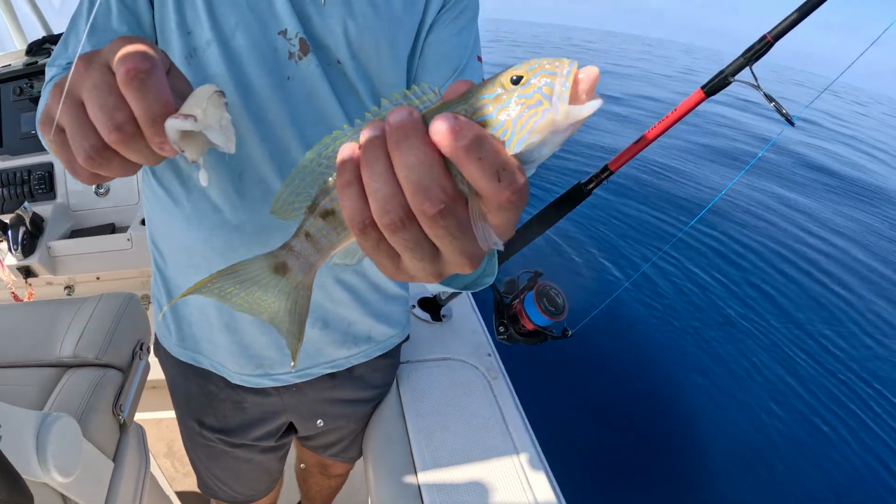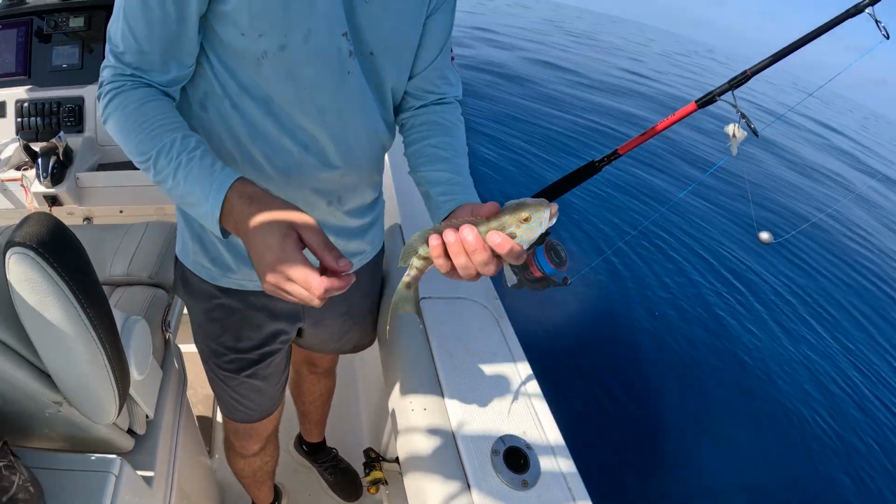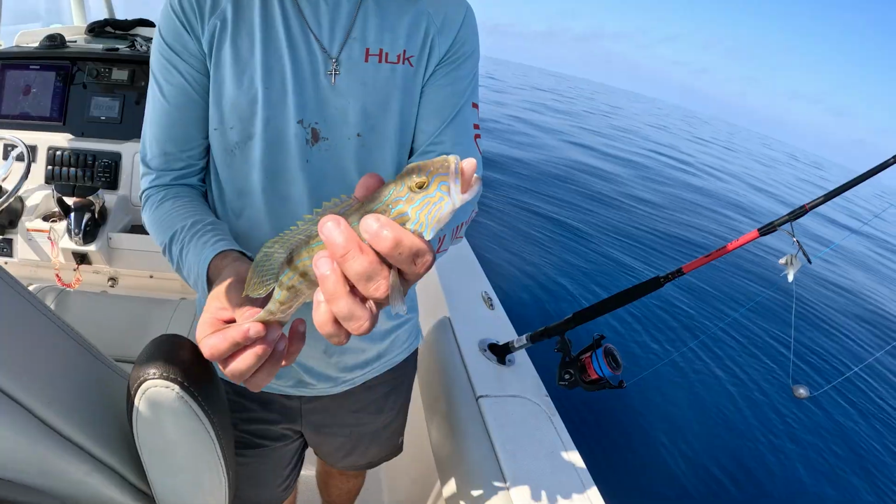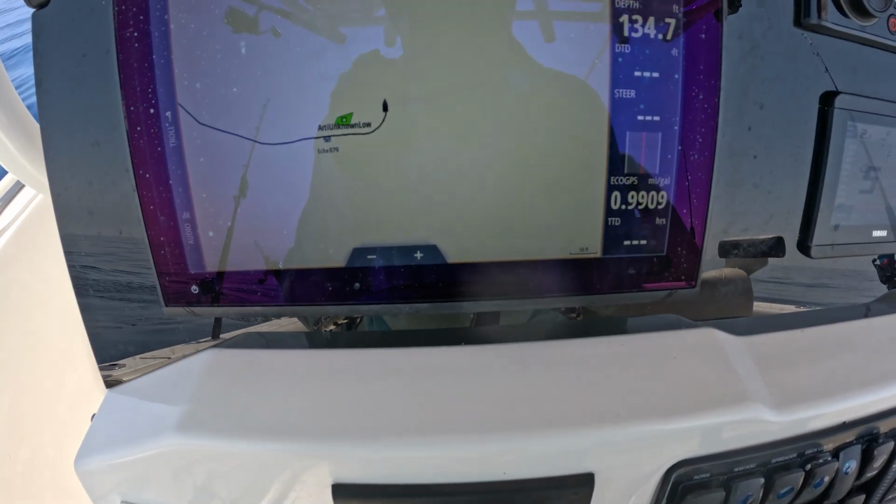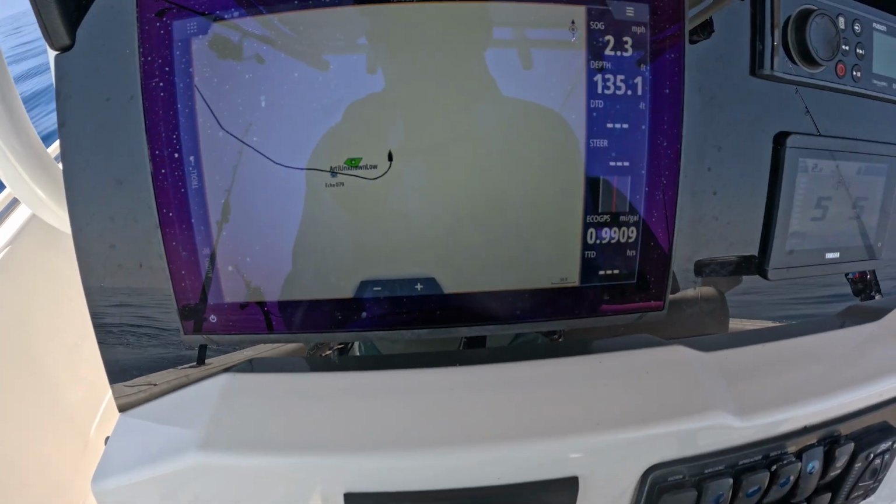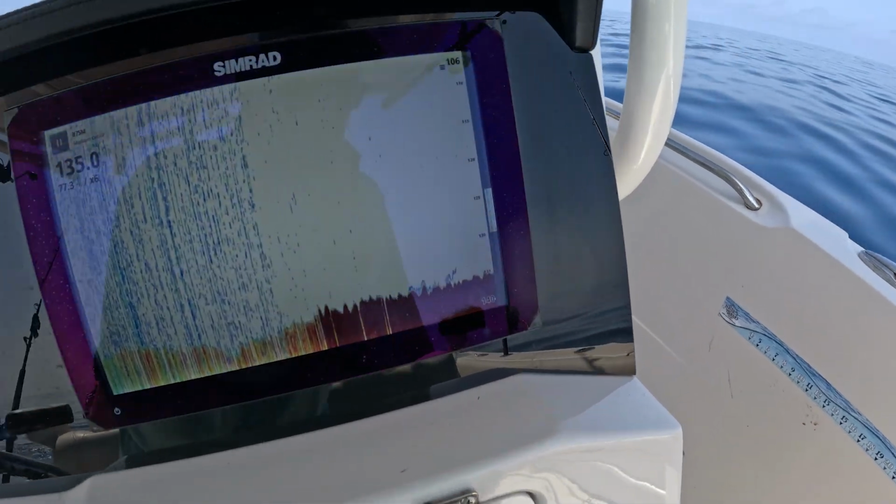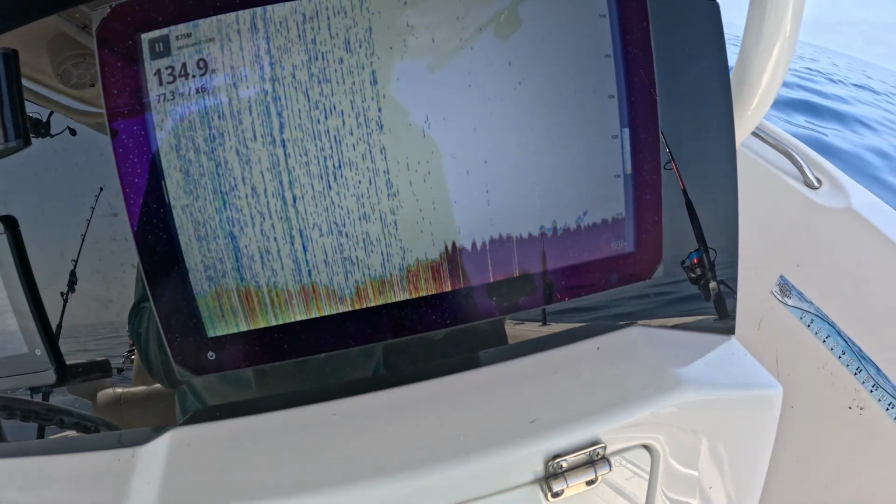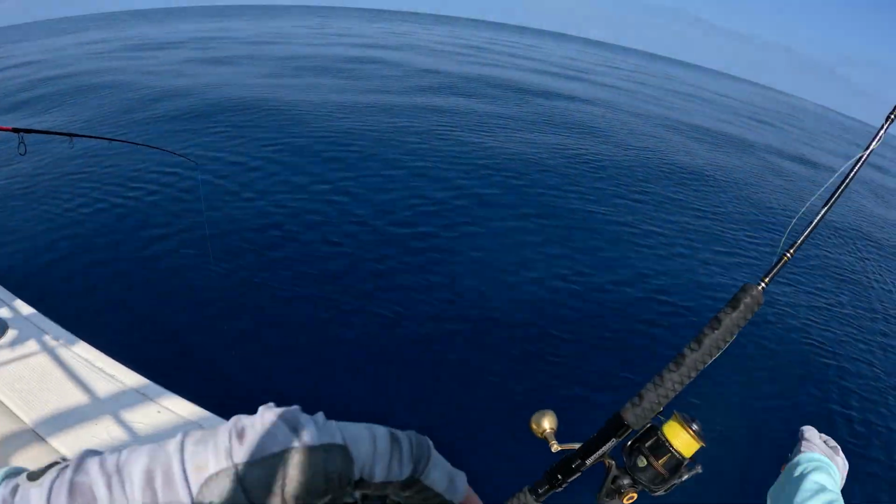This usually means you're on bad bottom if you catch one of these squirrelfish, lizardfish, whatever they're called. But they are perfect grouper bait, so keep them and hook them and drop them back down. So this is an unknown low. It just means a little bit of structure is on the bottom. If you see any of these green marks on the Strike Lines chart, drive over it. There's a little something there. We're gonna drop it and see if there's anything on it. All right.